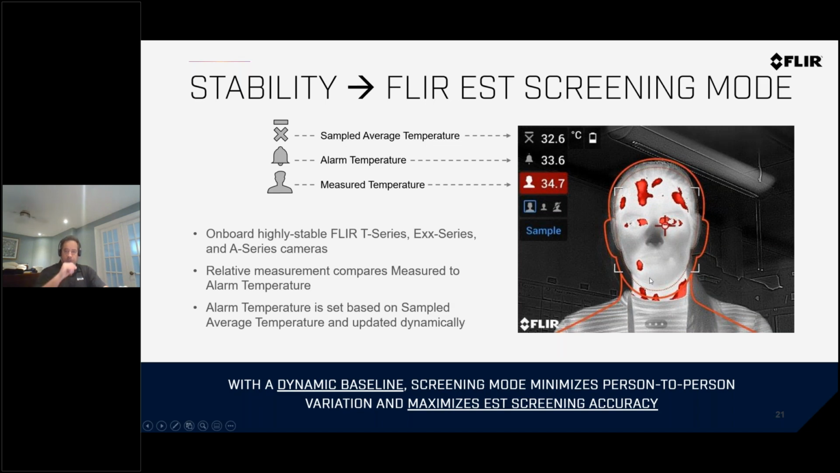In this example, we introduced a recent firmware update where we've now added silhouettes to help people position themselves. It's not improving the accuracy, it's just guiding someone where to place themselves. You can turn it on and off. This is a 1 meter silhouette, but we also have a 2 meter silhouette that we'll show you later on.